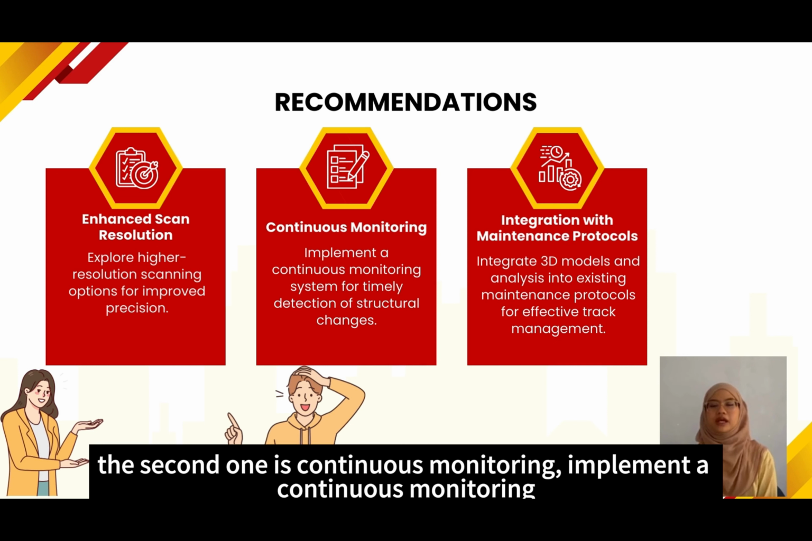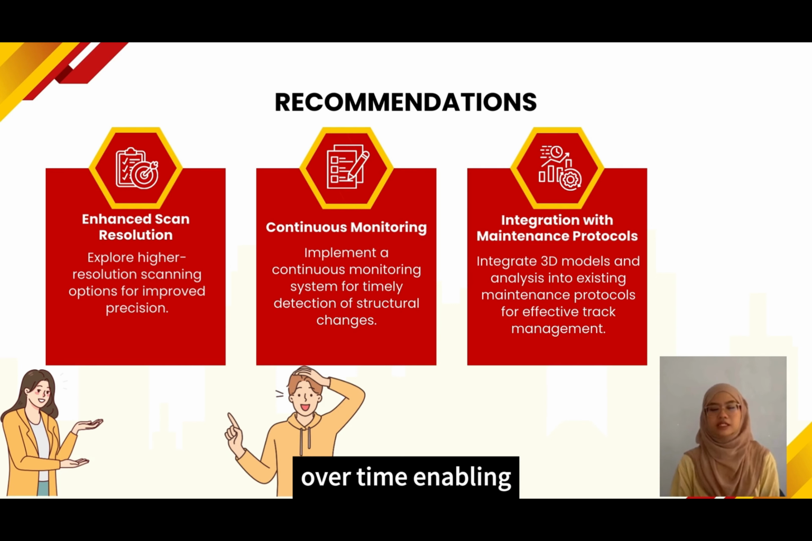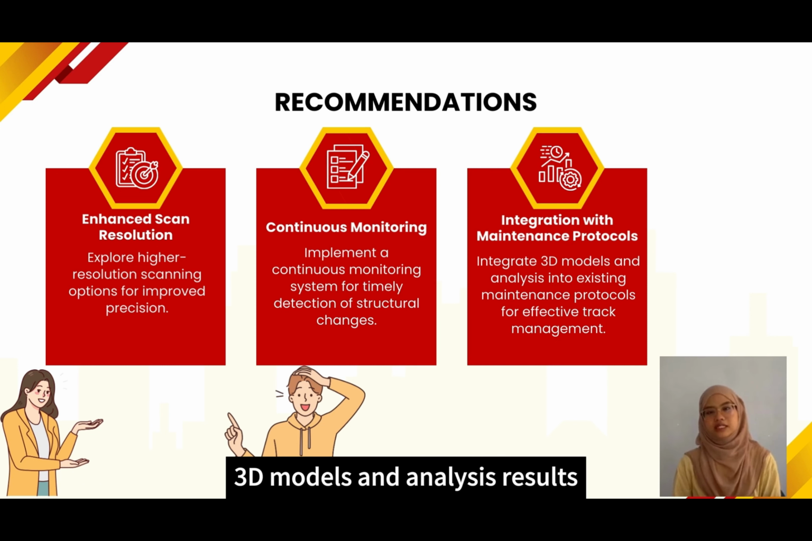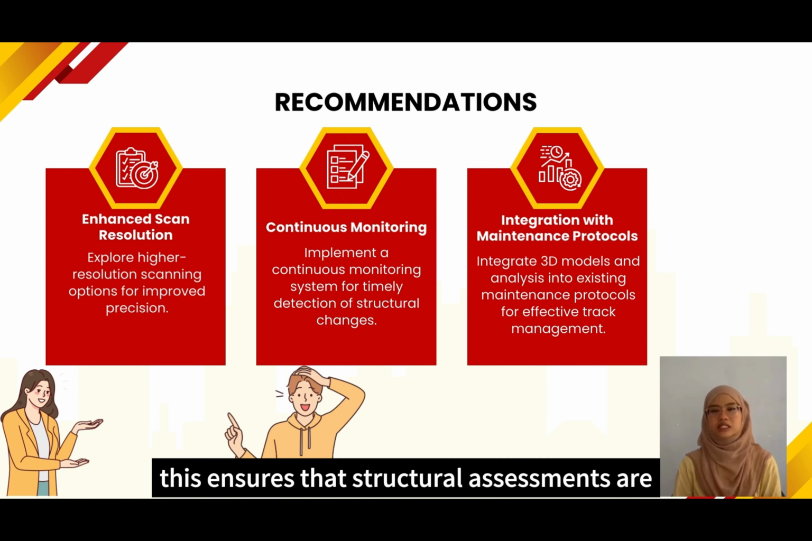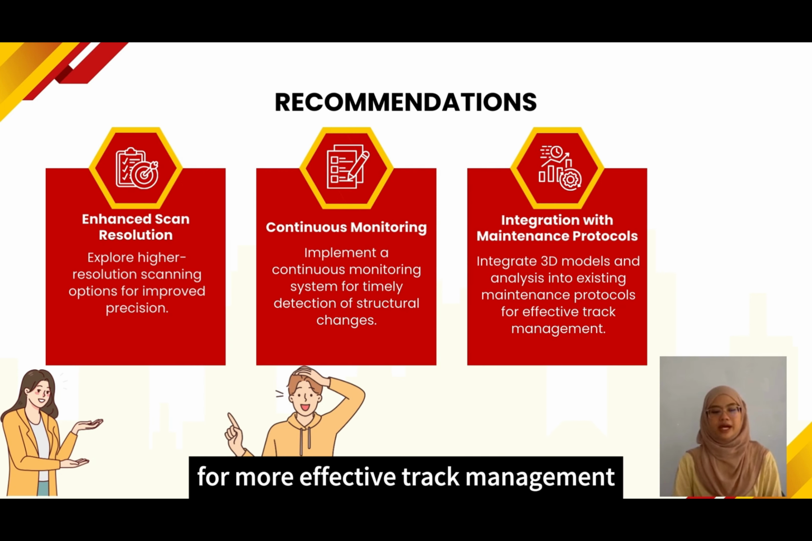The second one is continuous monitoring. Implement a continuous monitoring system for racing car circuits using laser scanning technology. Regular scans can help detect subtle changes in structural integrity over time, enabling proactive maintenance and minimizing potential risks. And the last one is integration with maintenance protocols. Integrate the generated 3D models and analysis results with existing maintenance protocols. This ensures that structural assessments are seamlessly incorporated into routine maintenance practices for more effective track management.